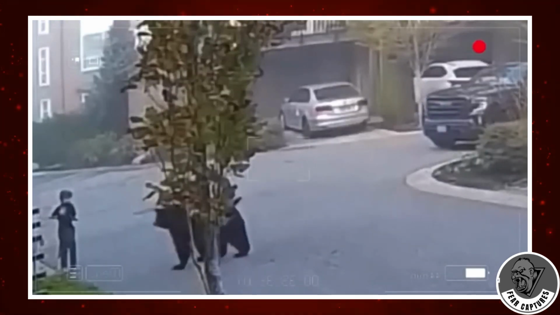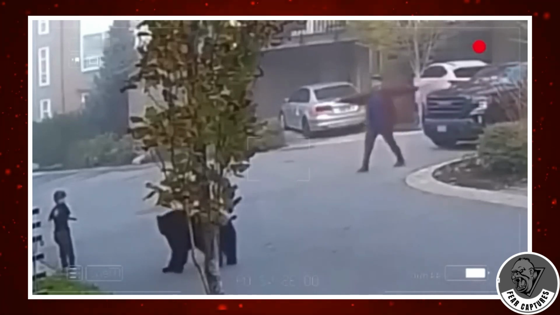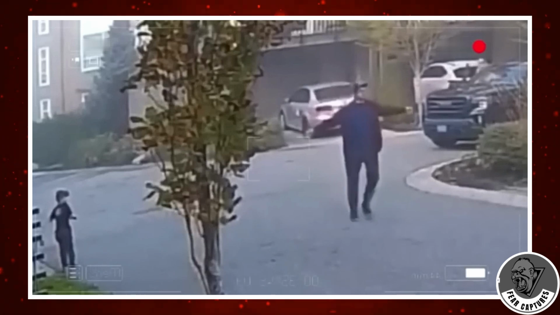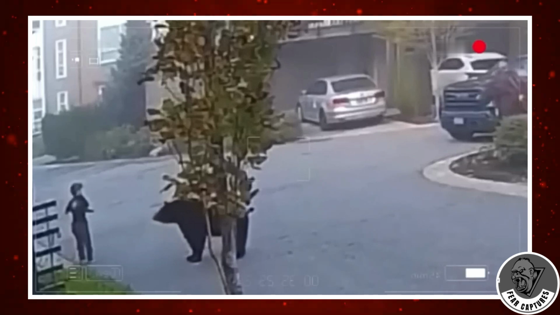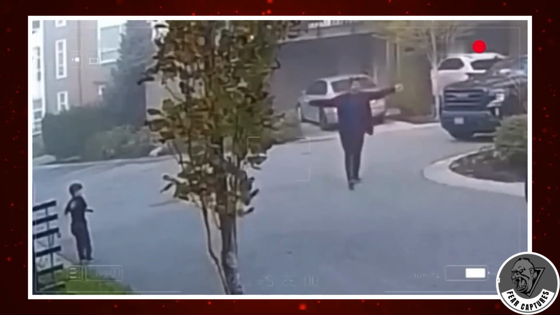Watching it again, you see the man quickly getting out of his car because he sees the danger the kid is in. It seems like he and his wife were just leaving the neighborhood when they stumbled upon this scene. What a hero. In today's world, many people might have stayed safe in their truck, but not this guy. I truly believe he saved that kid's life. Amazing.